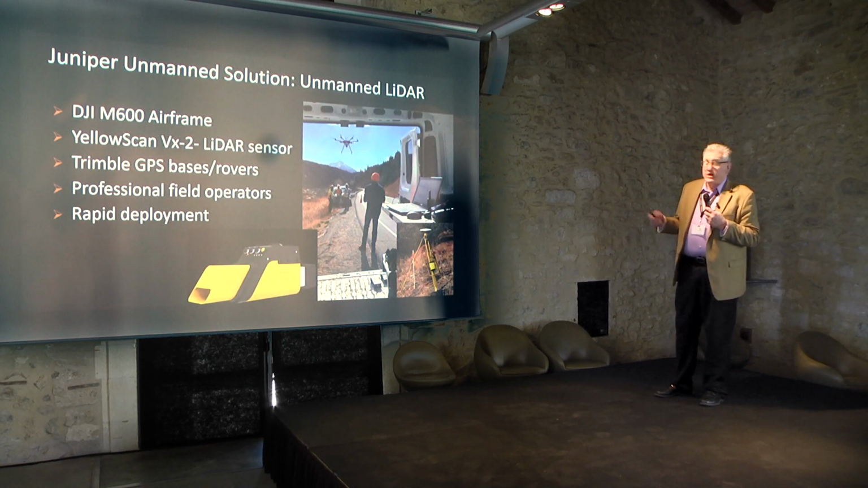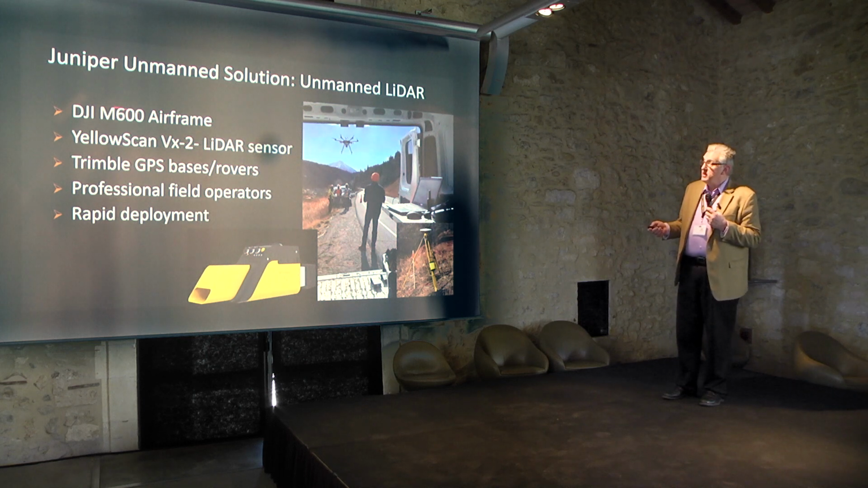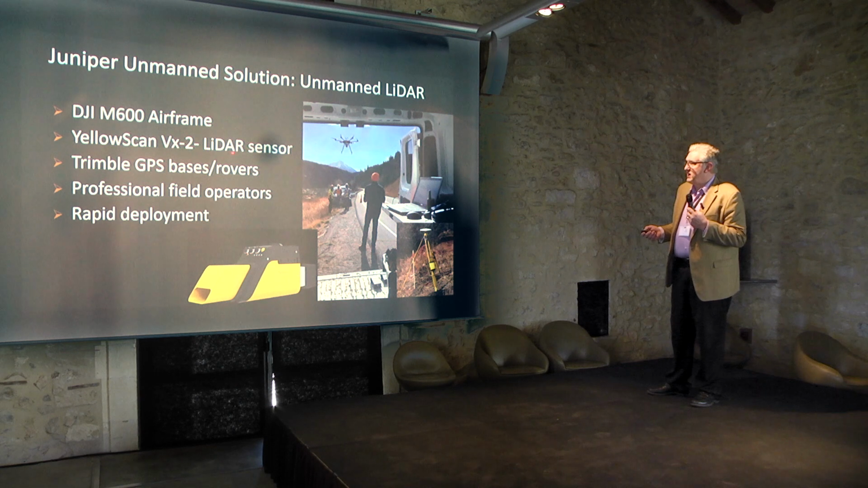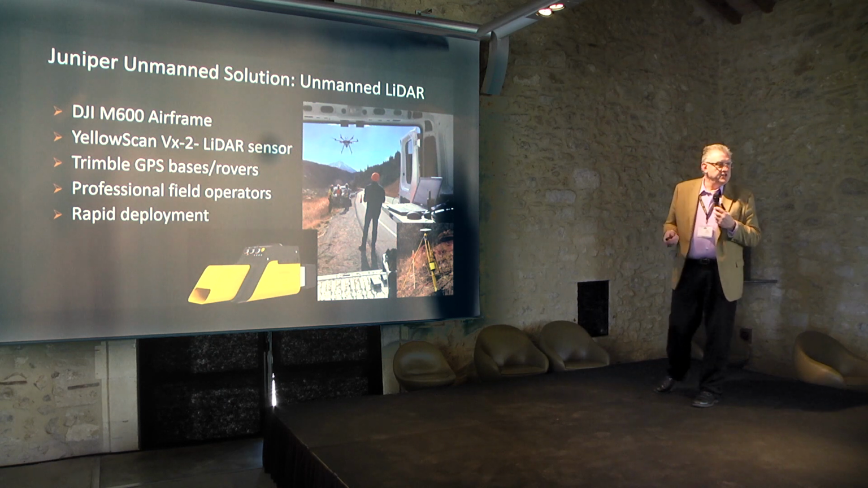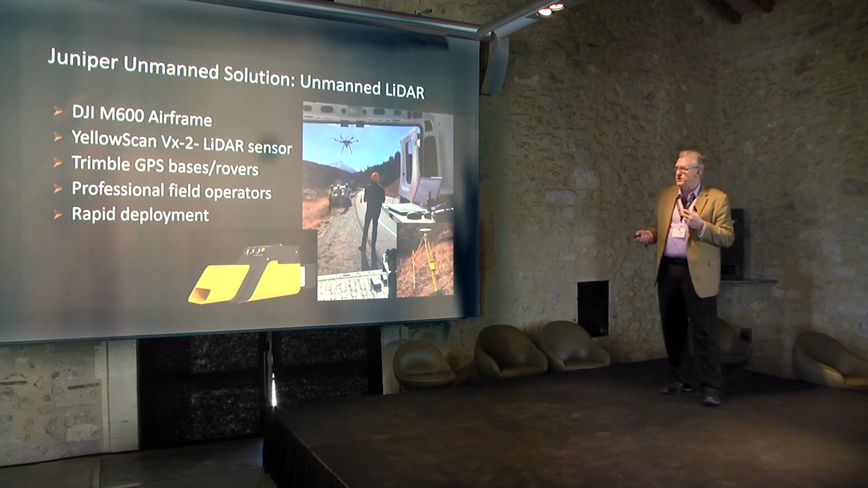So they called us. We said we can be there in 72 hours. We ended up going with the DJI M600. Again, that's our workhorse for a lot of our LiDAR collection. We use the VX20, not the VX2, LiDAR sensor. We have Trimble GPS rovers and bases that we use. Our professional field operators, so we have a team of 7 pilots and field operation technicians, so we can actually field 3 teams at a time if needed.